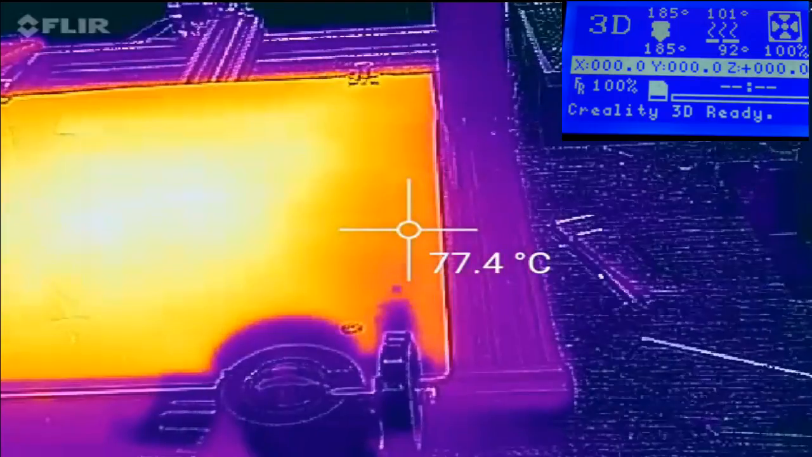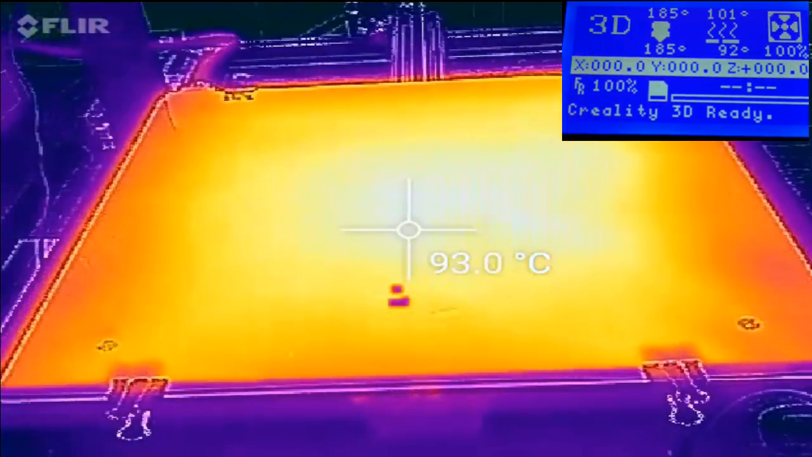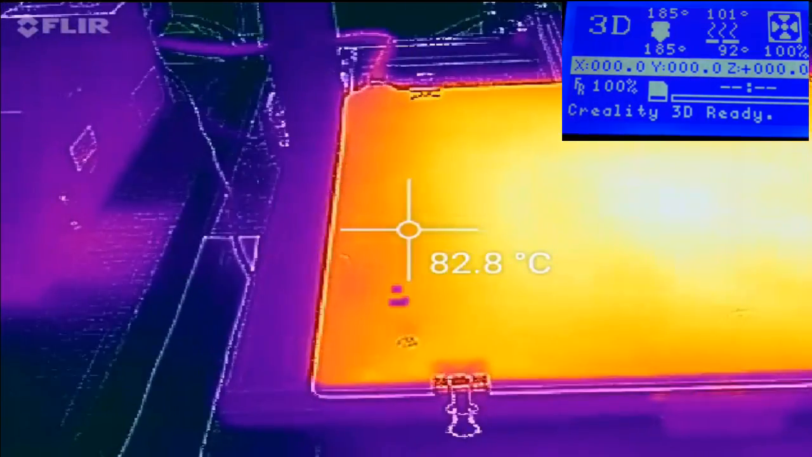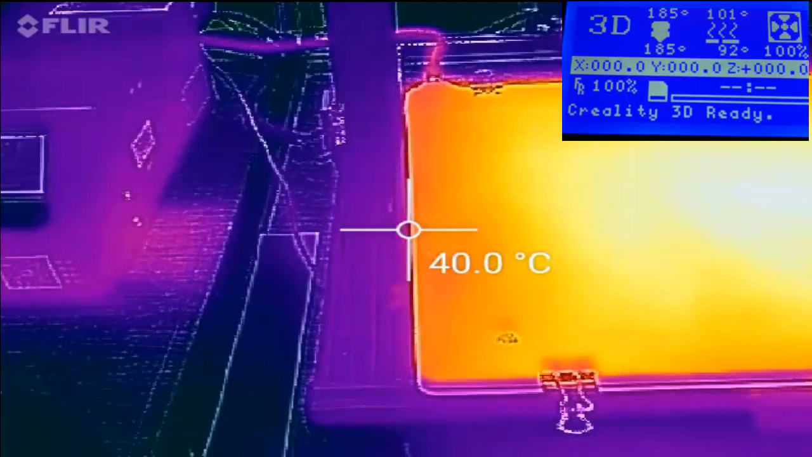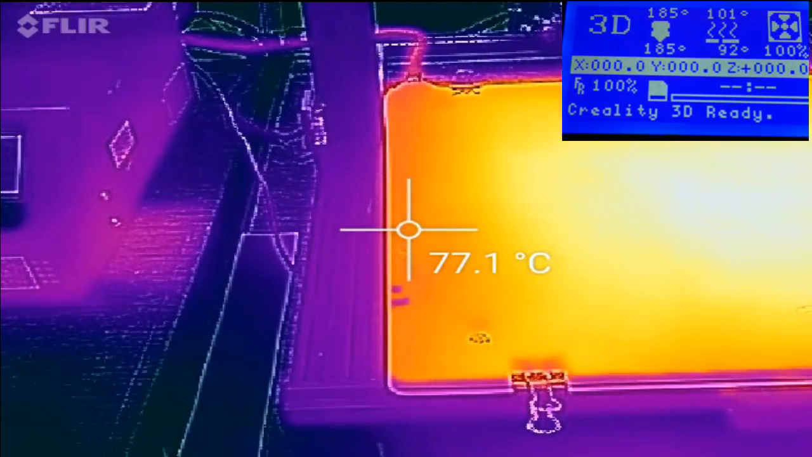Also notice that, and again, this has been about 30 minutes since I've turned it up, and it's been at this temperature probably for about 5 or 6 minutes. And you'll notice that the leaching of temperature isn't that great. Let's move this back in. And we have about the same here.